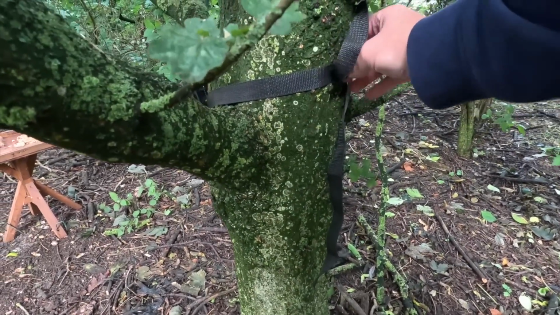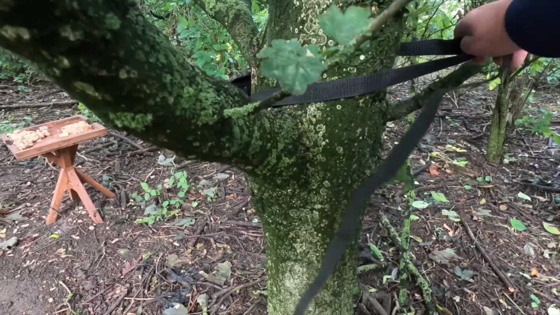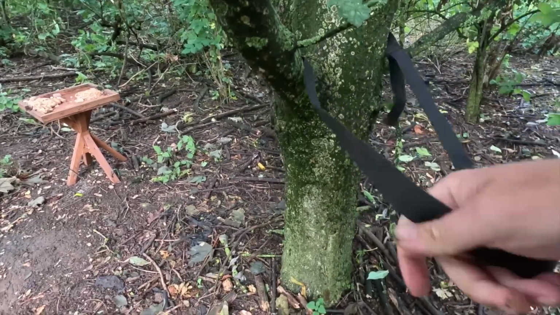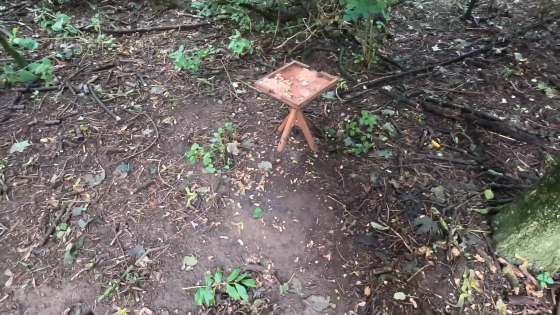I'm going to take all these back to camp, just recharge all the batteries, give Neil's, see what's what. Got to be something on here.